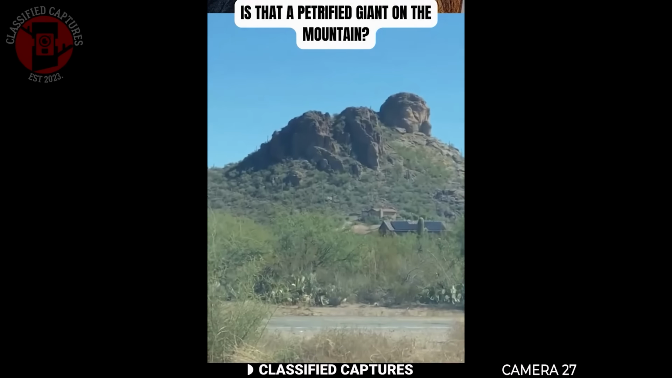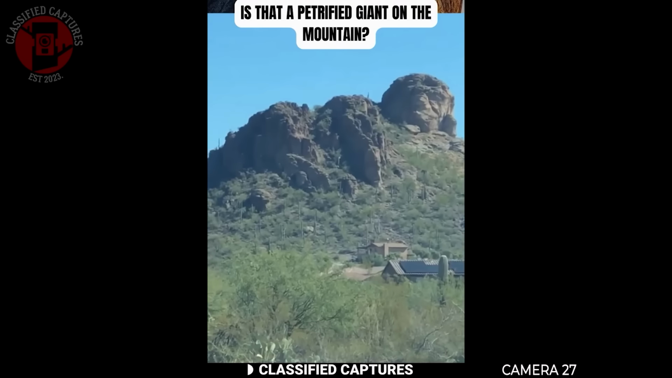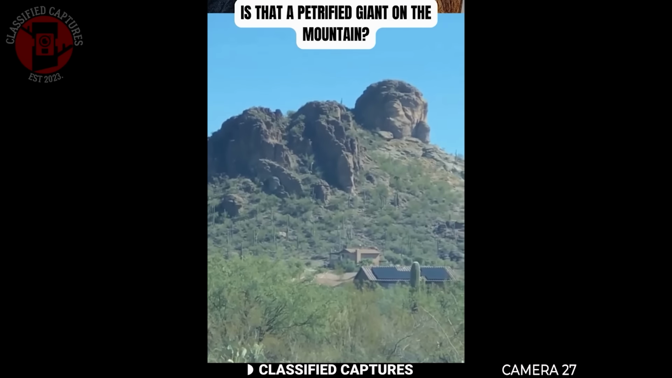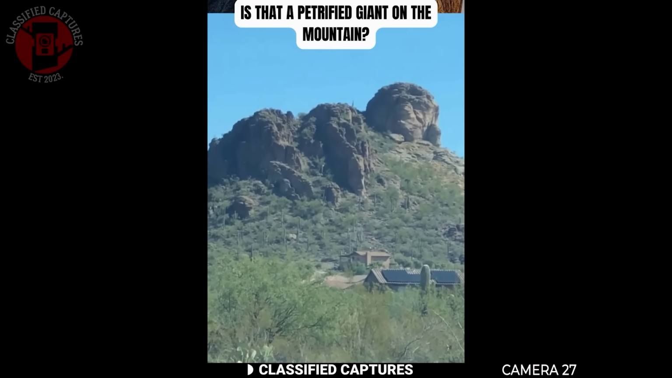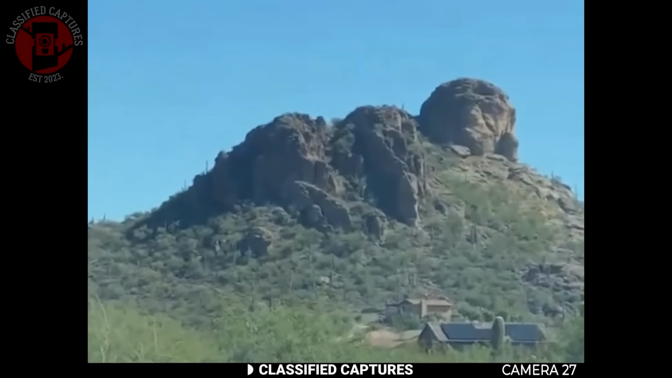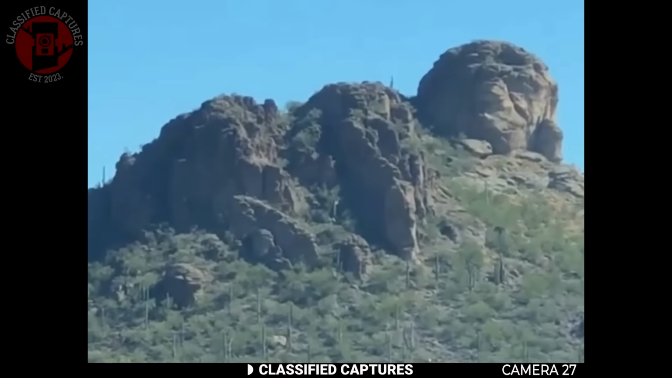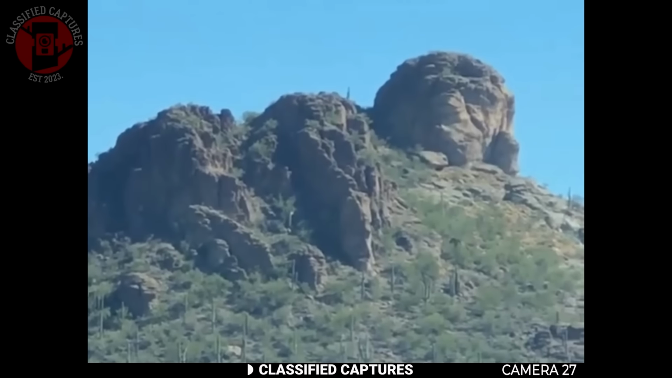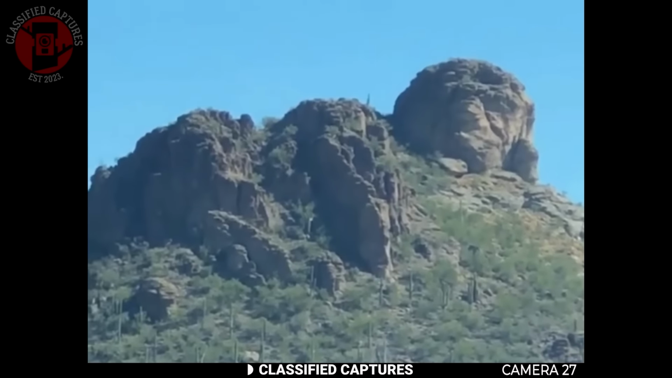This footage shows these huge, almost humanoid-looking faces on the side of a mountain. They're massive, far bigger than anything a person could carve with ease, and they seem to have features like eyes, noses, and mouths if you look at them from the right angle. People who support the idea think these faces are remnants of ancient giant beings who somehow became petrified and are now part of the landscape.